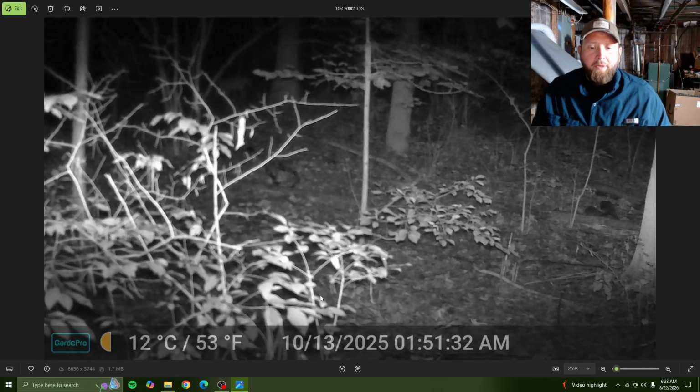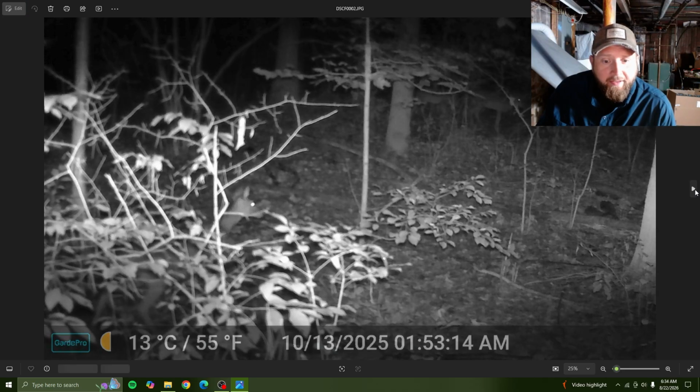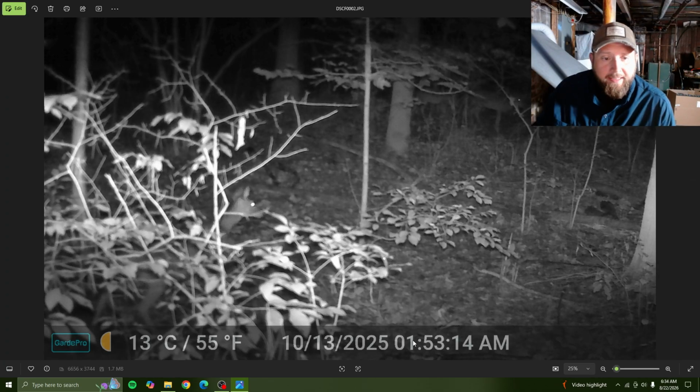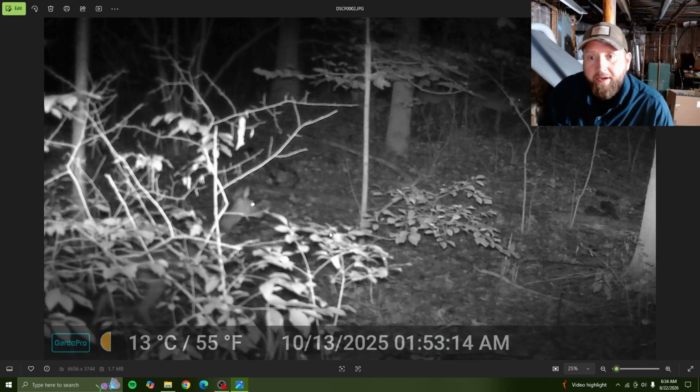All right, this is October 13th. Oh, there we go. There's, looks like a fox. Maybe it will come in. There we go. Yep, there's a deer. So there's already one up in here. And then 2 minutes later, another doe came walking up, and then this one moved. Oh, there's two. 1, 2, 3. Whole bunch of doe. Early October at 2 o'clock in the morning.